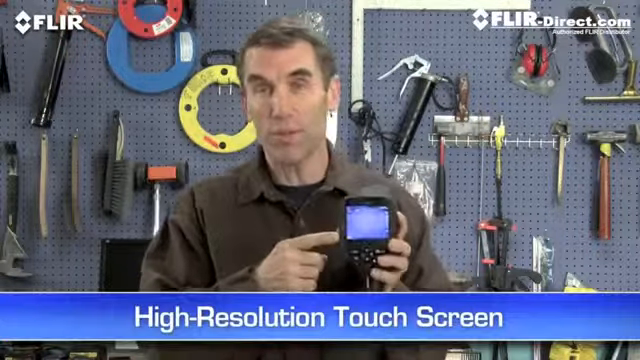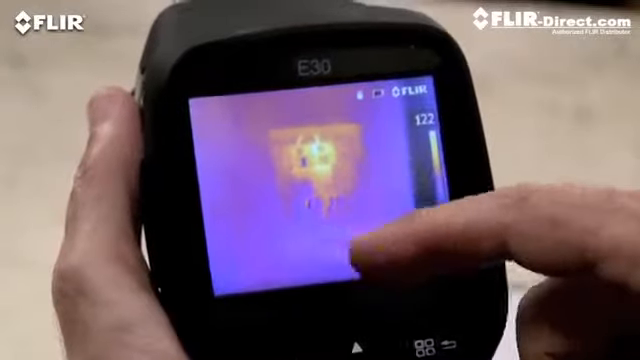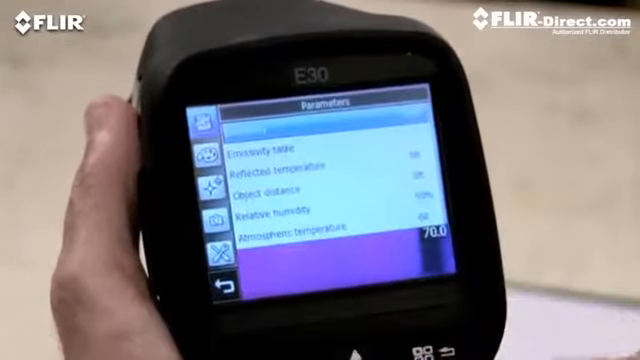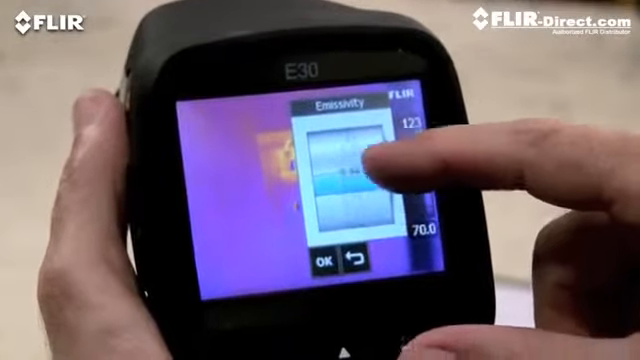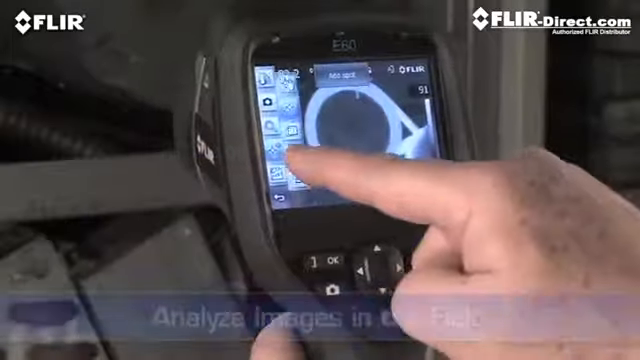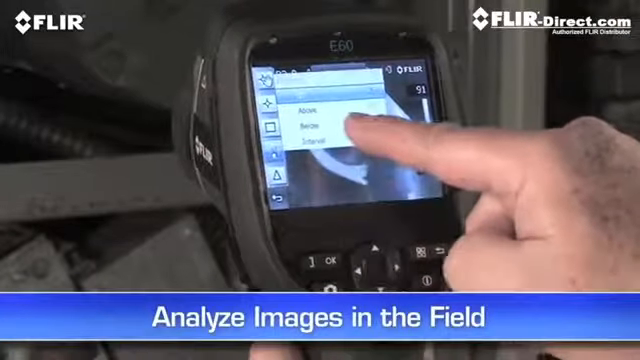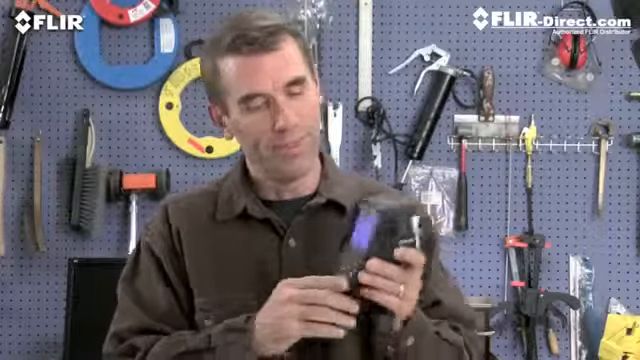And then there's this high-resolution touchscreen. This is really handy. Just tap it to bring up the menu and all the E-Series analysis tools, like emissivity and other parameters to make sure you're detecting right. Plenty of color palette choices for the best definition. A movable spot meter, area box, and so on. This lets you analyze any spot in the image right in the field. By the way, if you're wearing work gloves, you can use these big buttons instead.